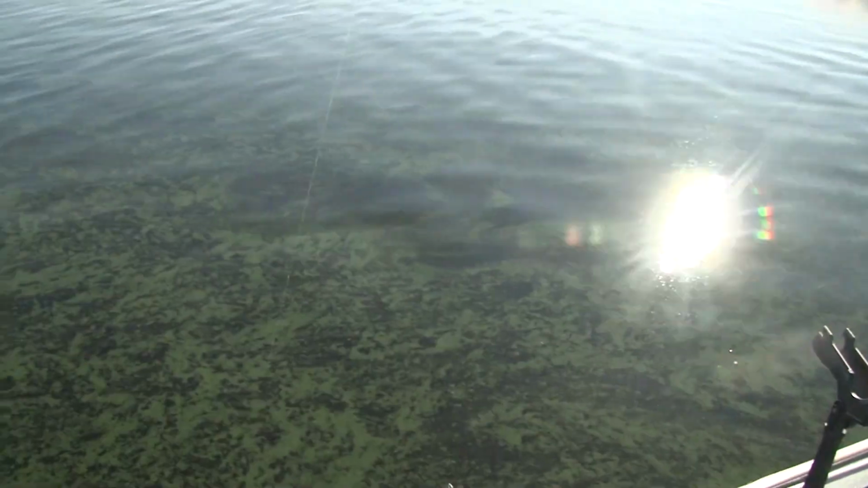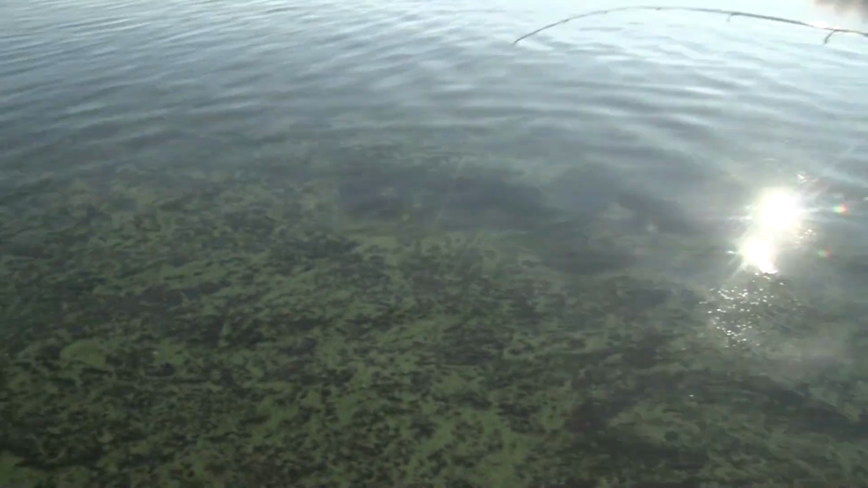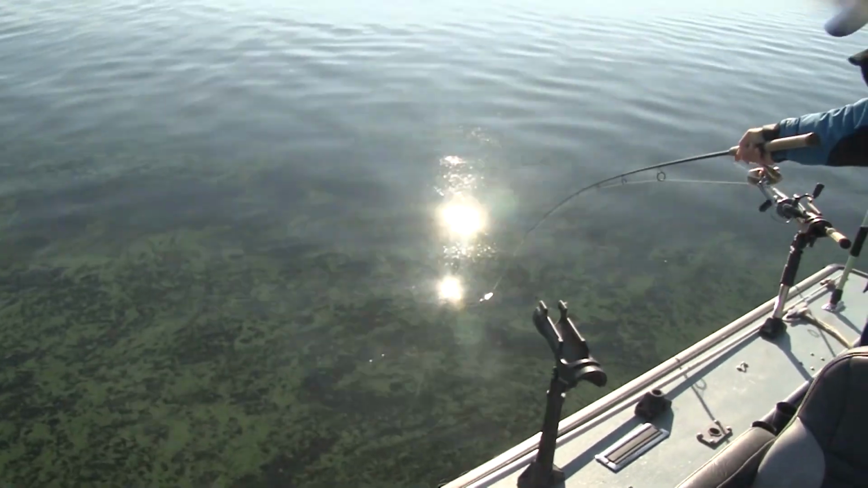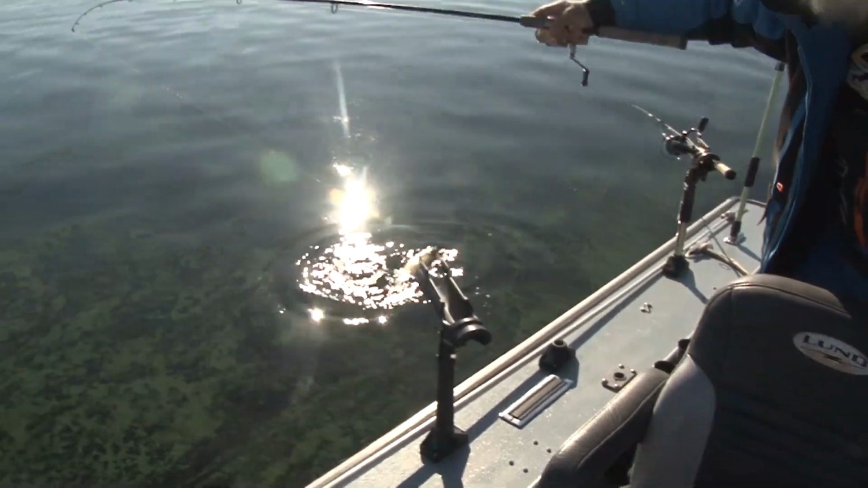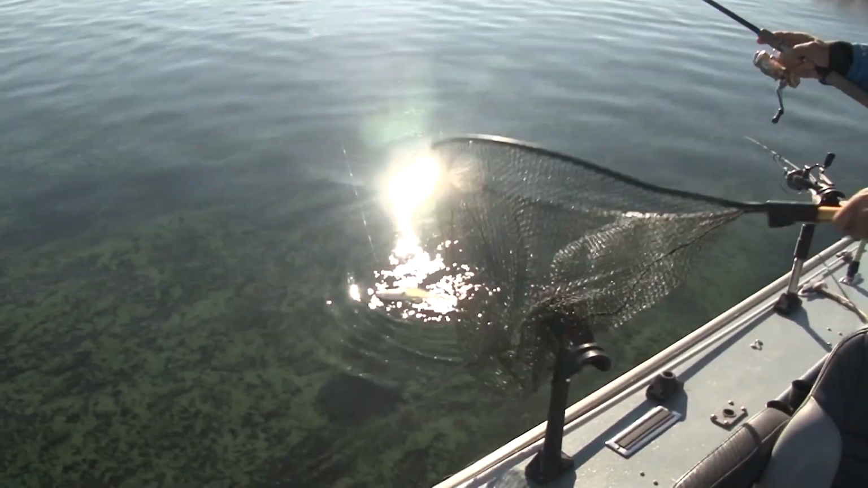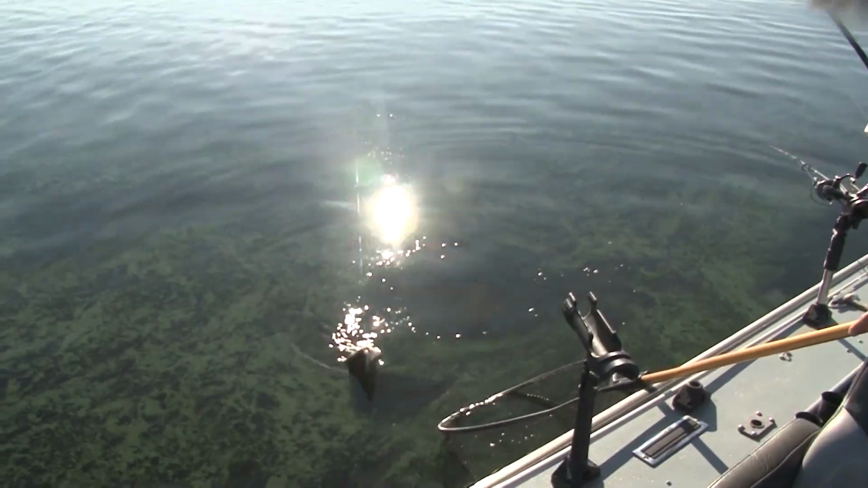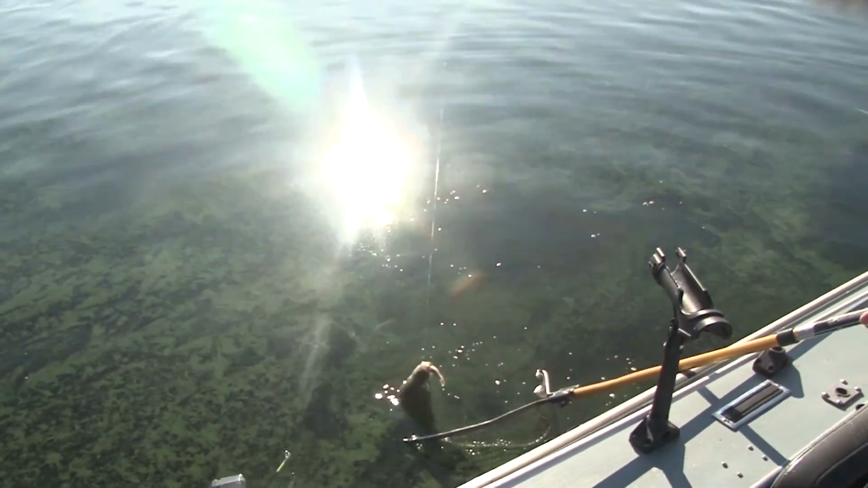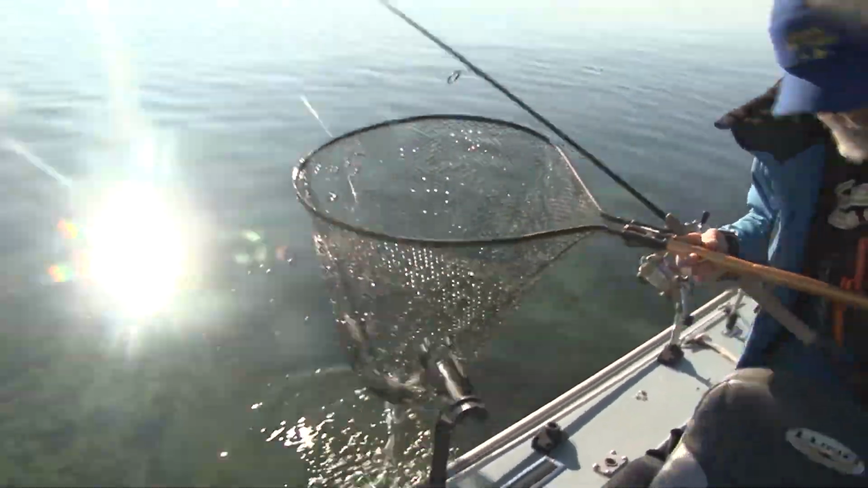Oh, it's fighting pretty good. That's a decent fish. Woke up a little bit. Oh yeah, that's a good fish. That's a big old white bass. Look at that white bass. Got that minnow right in his mouth. That's a really big white bass. Gotta be at least 15 inches.